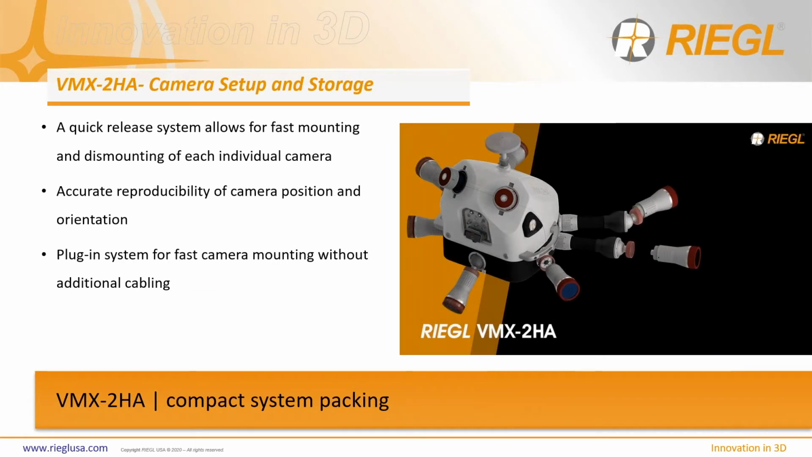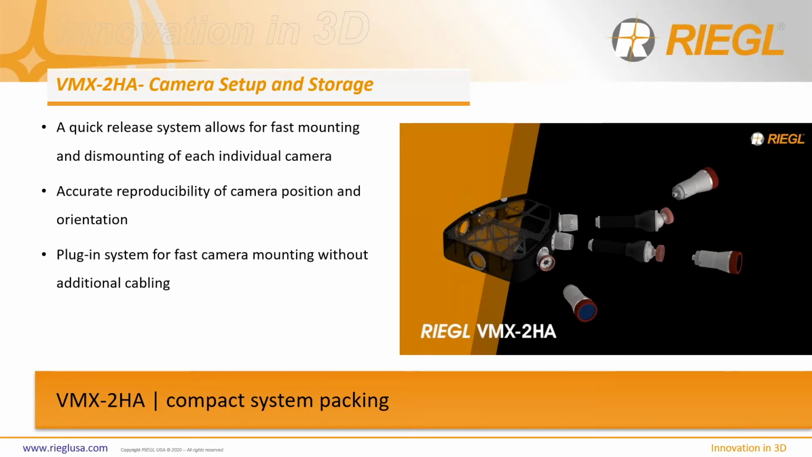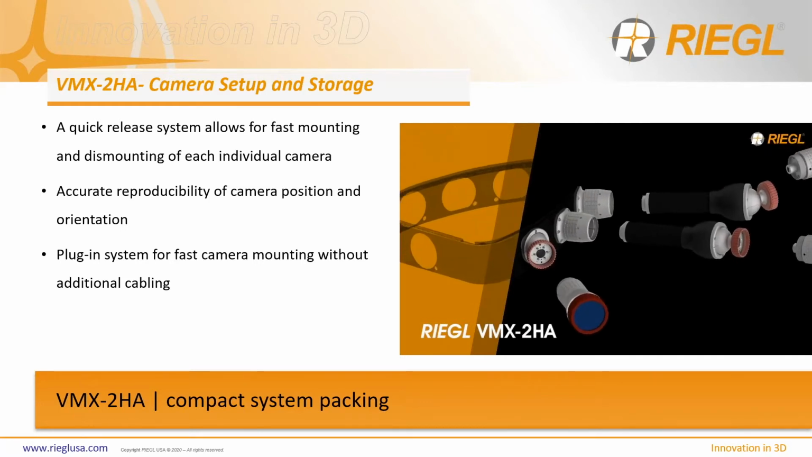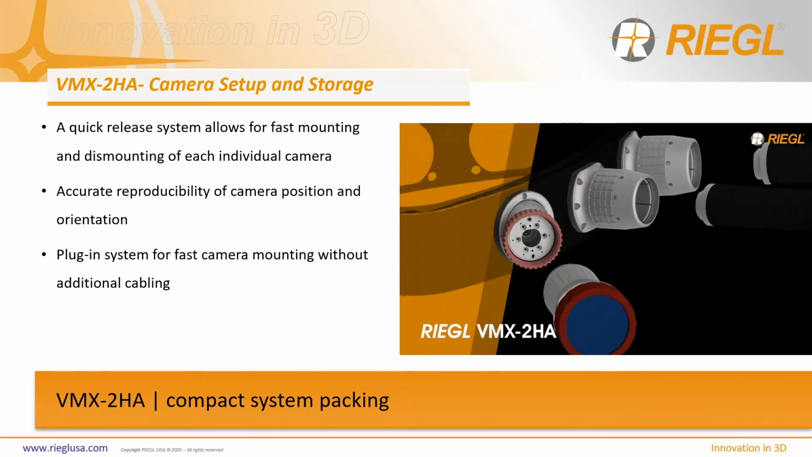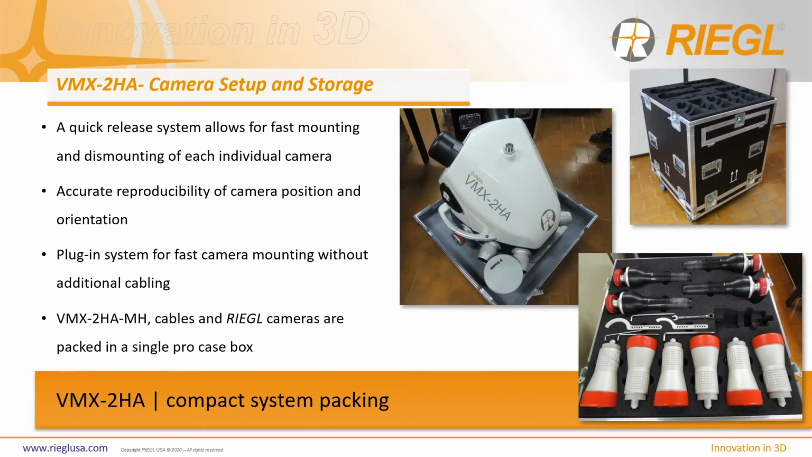So a little bit about the camera storage and setup of the system. You can see from this graphic how the cameras detach. Everyone always asks, how tight is that? How secure is that? Can you move them after you lock them in place? Well, the answer really is no. You can't really move them once you lock them in place, pending you tighten all the different places that it can be tightened up. And you can see here is our transportation case.